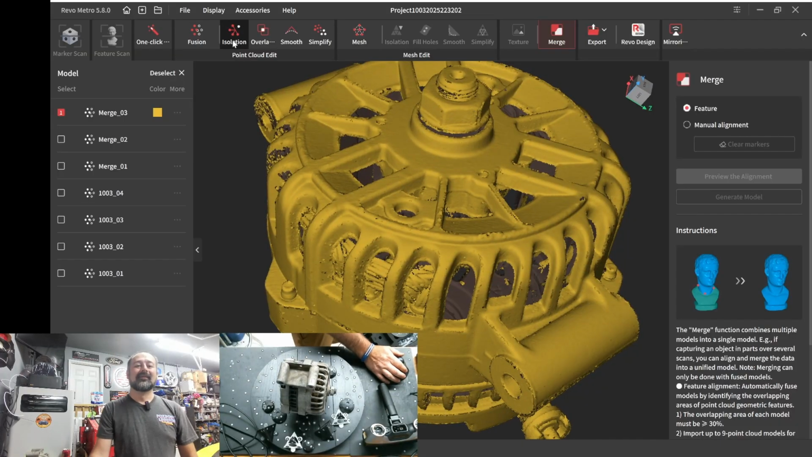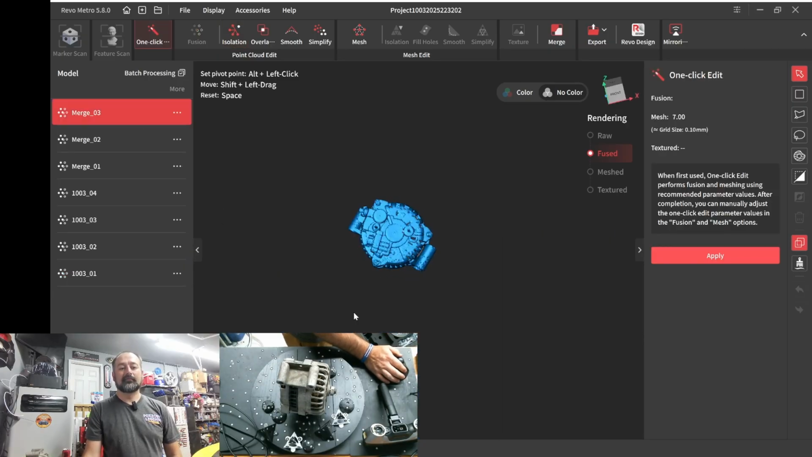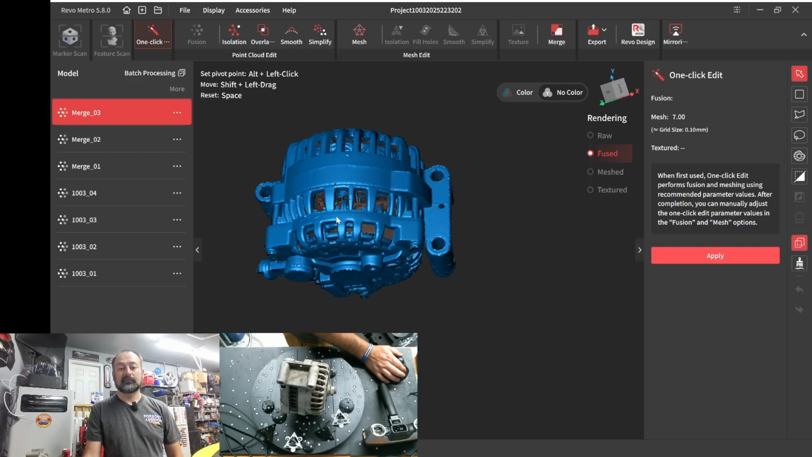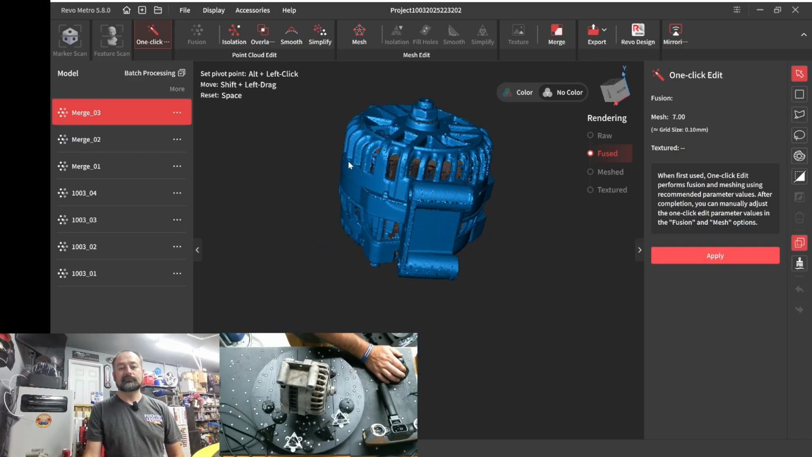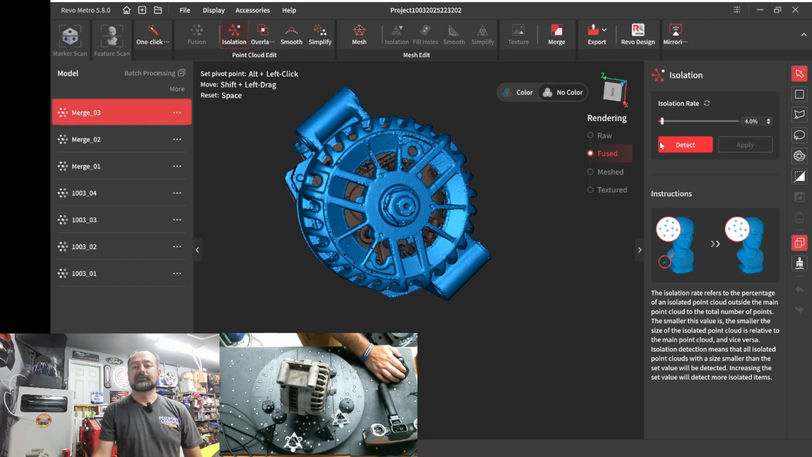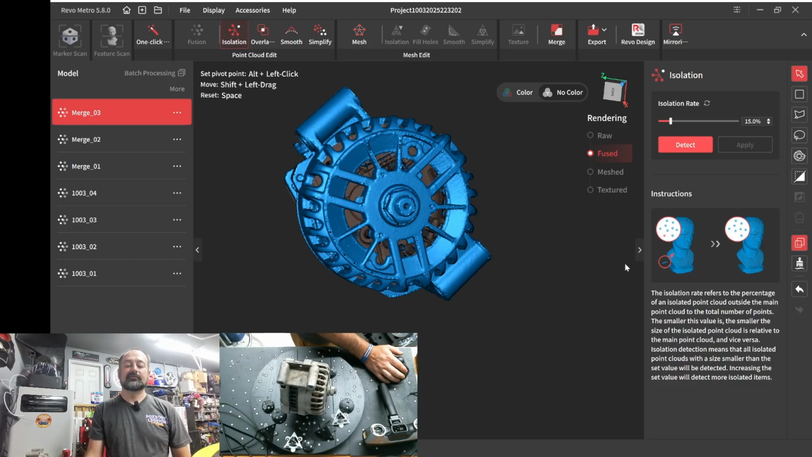Alright. I think we're gonna go with mesh number 3. Looks good. Alright, we're gonna do isolation. Let's see if it picks up anything. It did. Now we can get a little bit more aggressive and go back to the default 15.